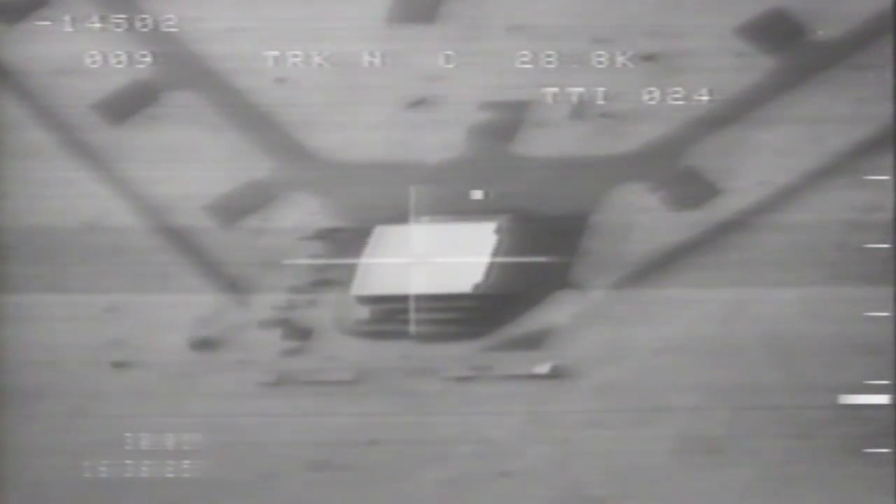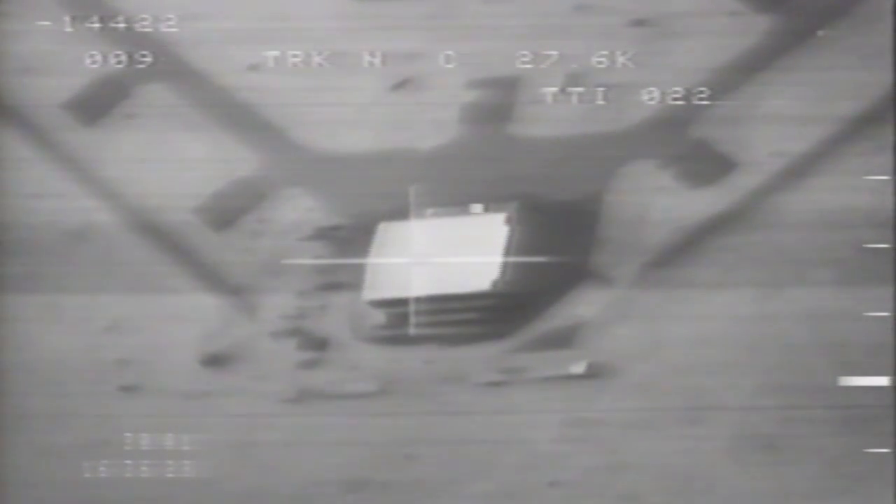28 seconds. Roger. Waiting for 20 seconds. Show 4-1. I show 20 seconds time to go. Laser coming on. With me to the south. Got the laser on. Holding the track and steady on the far corner. Roger. Good. 10 seconds. Shell 4-1.